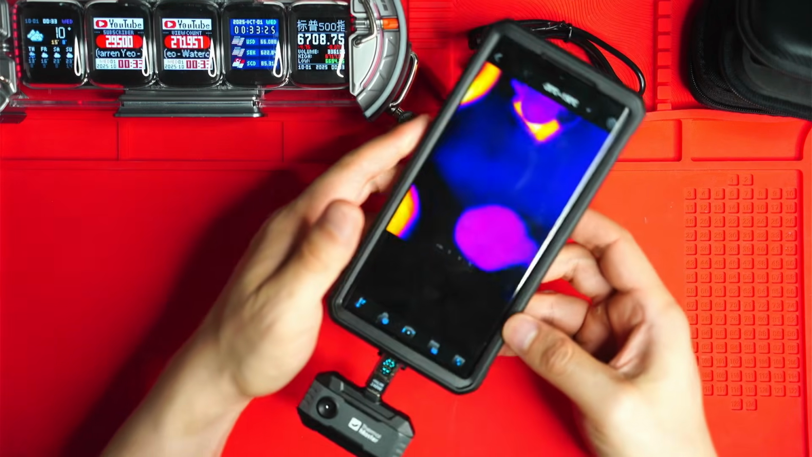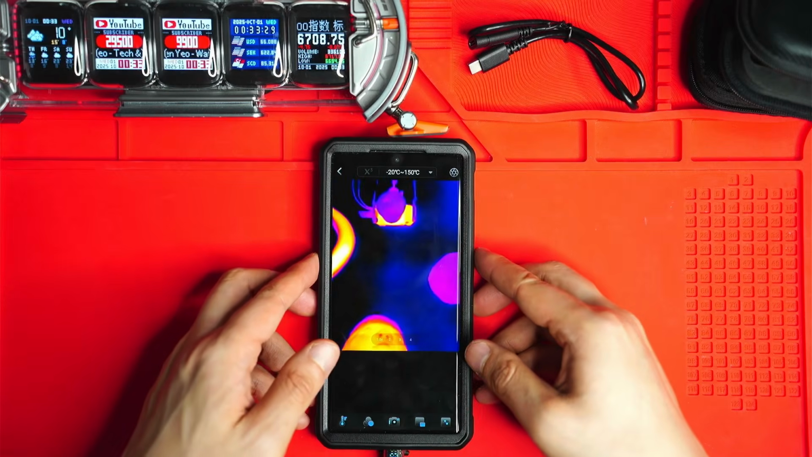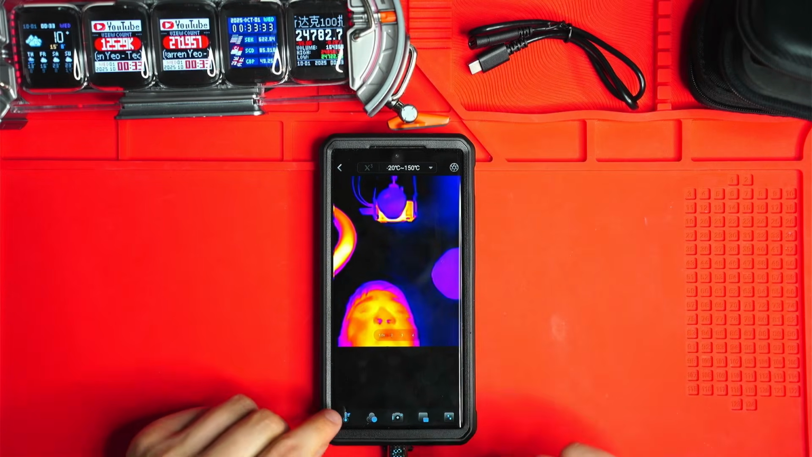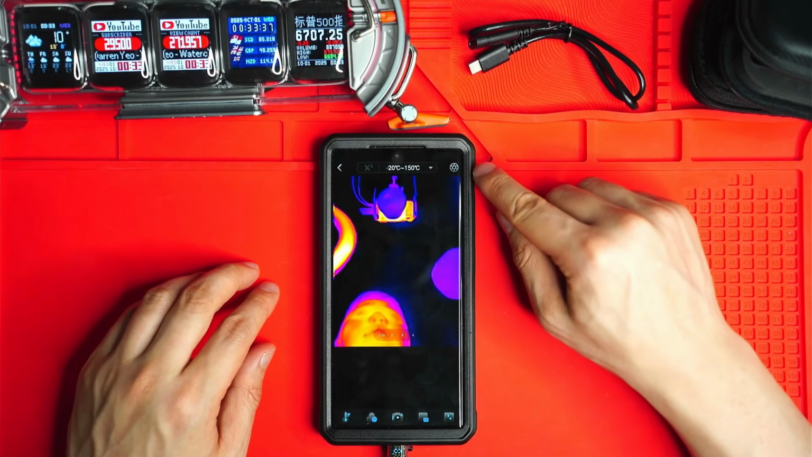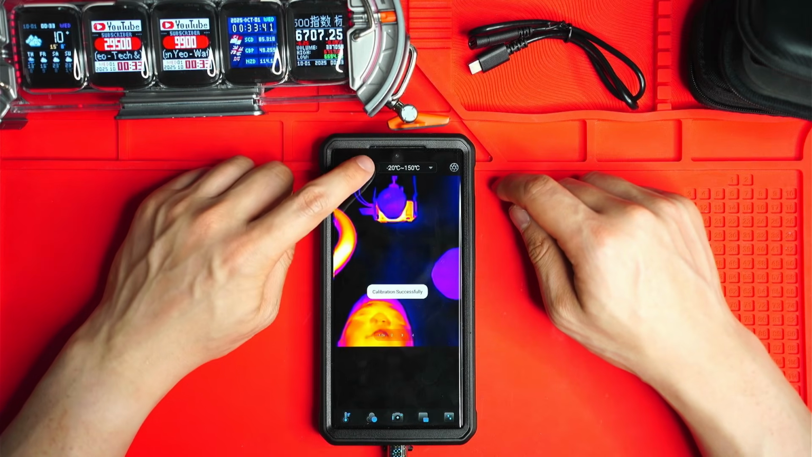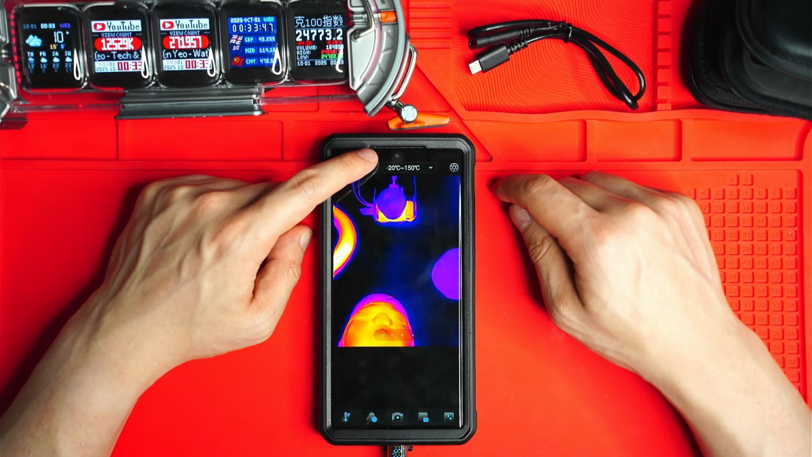All right, so my other phone just conked out, so I've just attached the ThermoMaster P1 here to my Samsung Galaxy S23 Ultra. And basically you've got these little icons here on the top. That's the calibration button, similar to the FLIR One Pro. This button here is cool. It's the X3 button. So that is the upscaling button. So it's off now, on now.